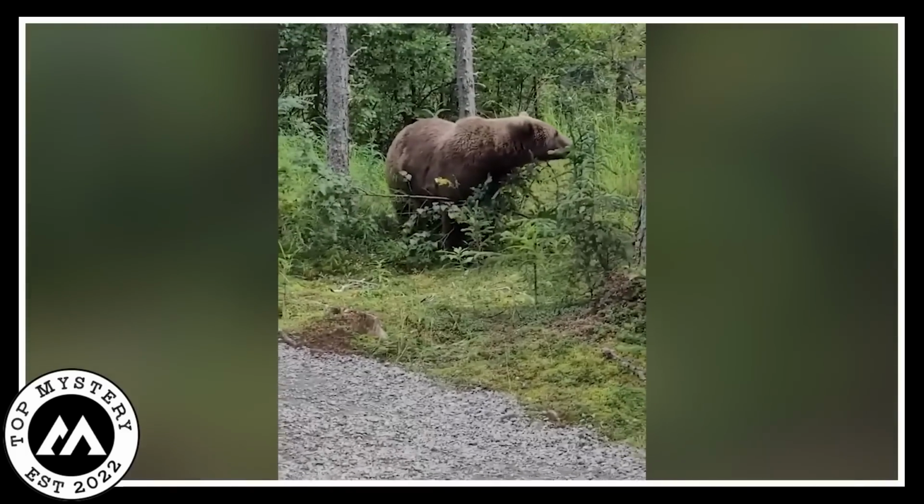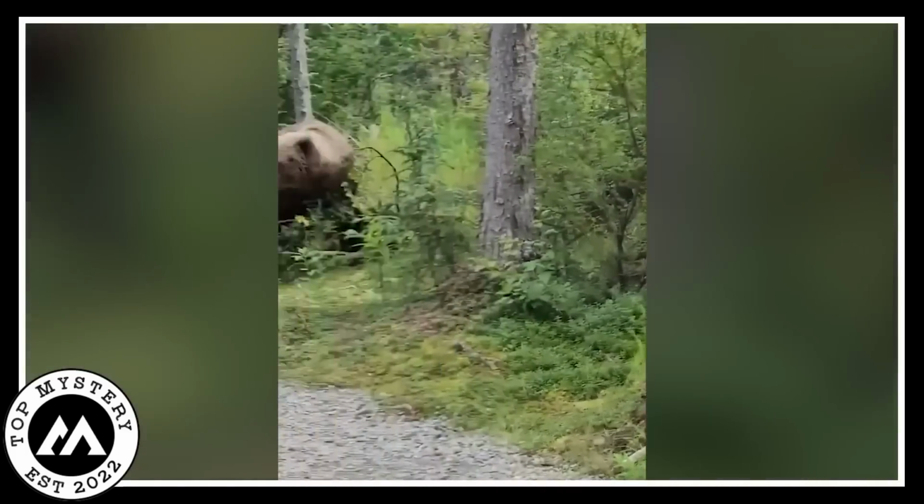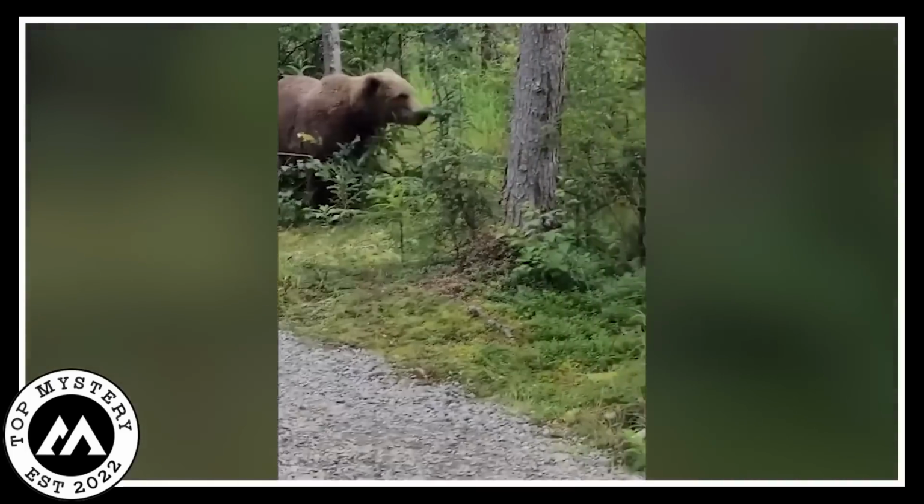The hikers got really scared and stood still. The bear was more curious than mean.